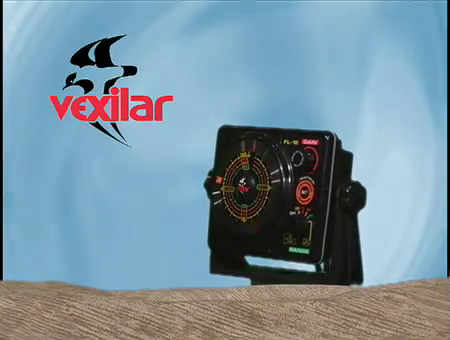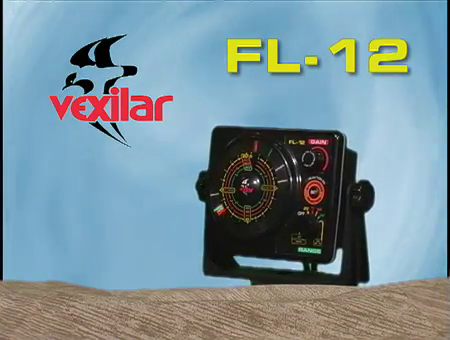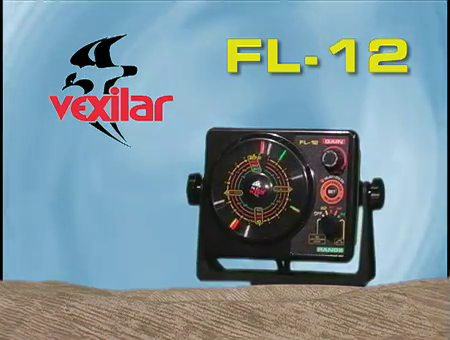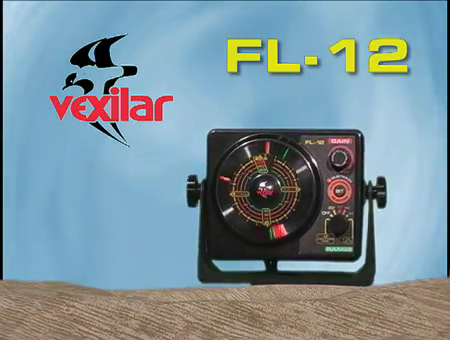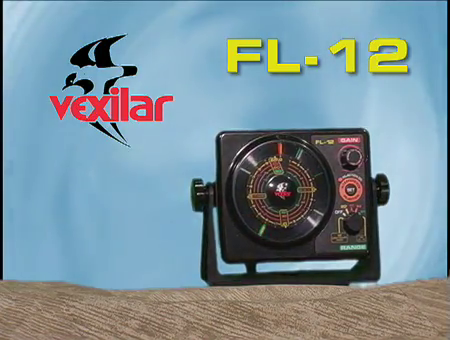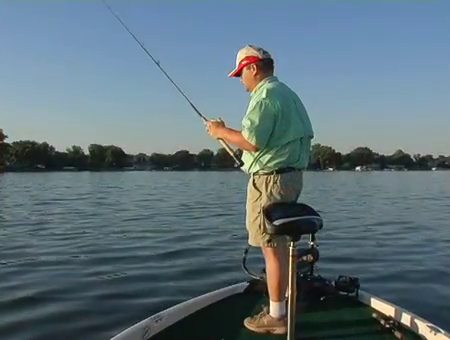This is the Vexilar FL-12, the next generation of the world's most popular three-color flasher fish finder. Now let's take a few minutes to show you how to use your new FL-12 effectively on open water for finding depth, structure, and fish.